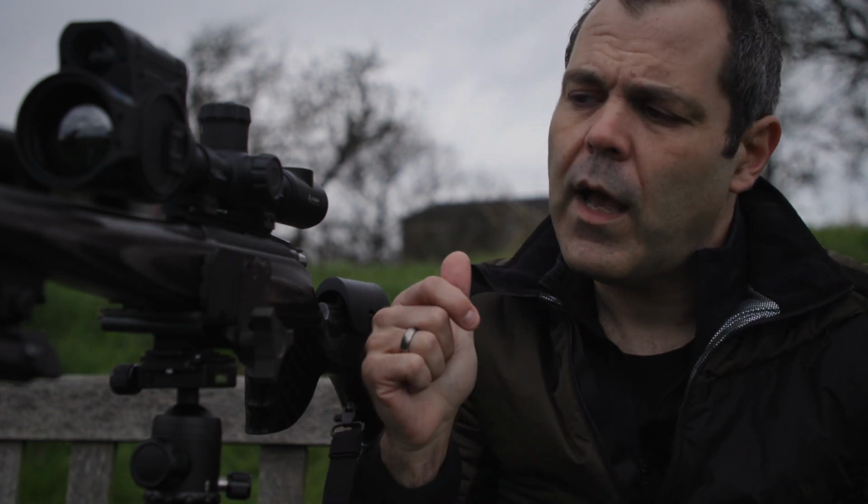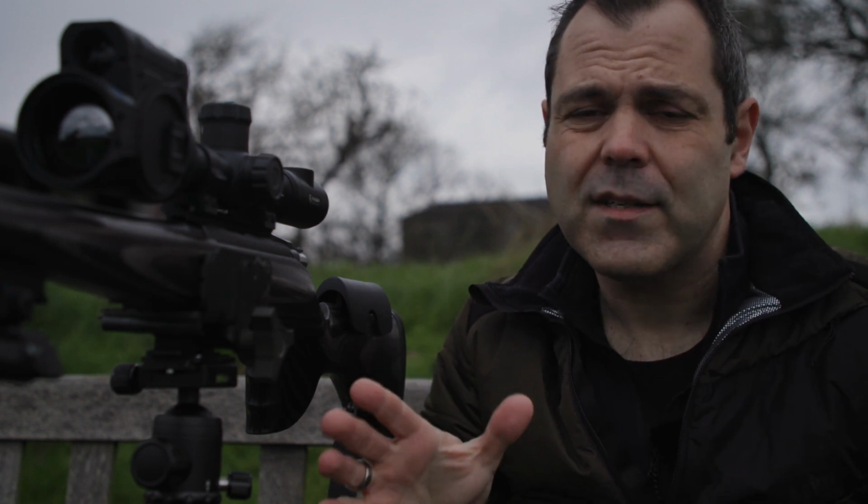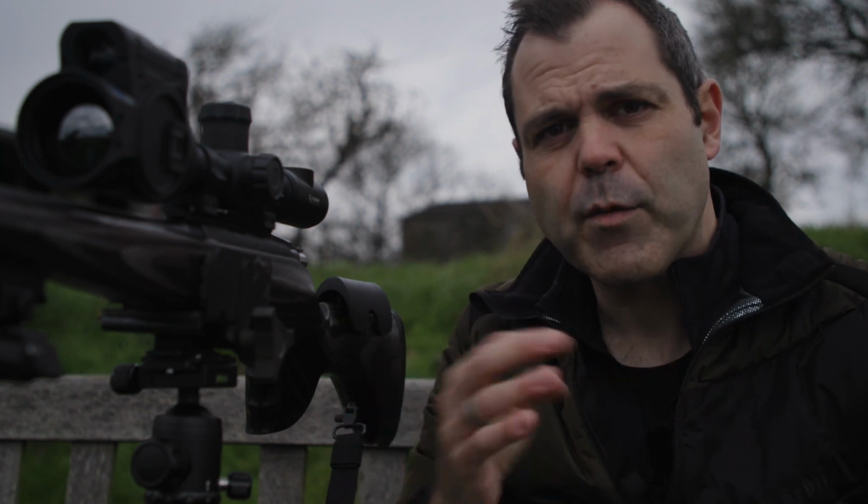So what I want to do is show you the zeroing process for this. It's exactly the same as the other Pulsar devices, in fairness. It's a one-shot zero. It's got a freeze function. You can zoom in on it to get really accurate clicks as you adjust things, and the mil dots on some of the reticles are actually responsive as well.